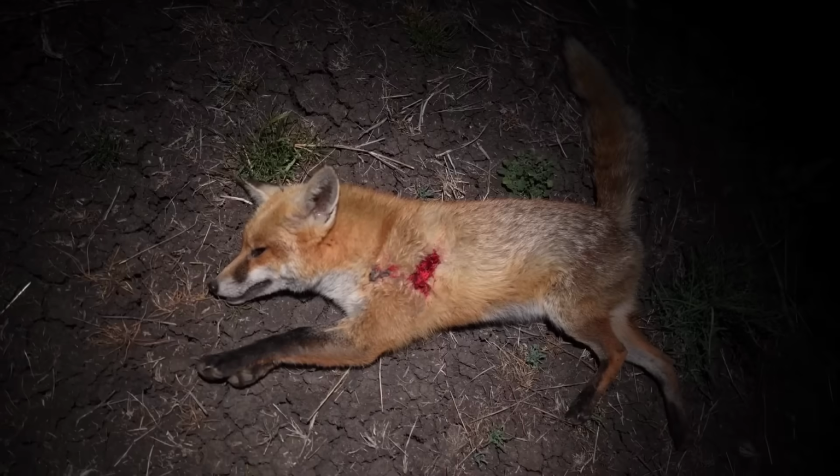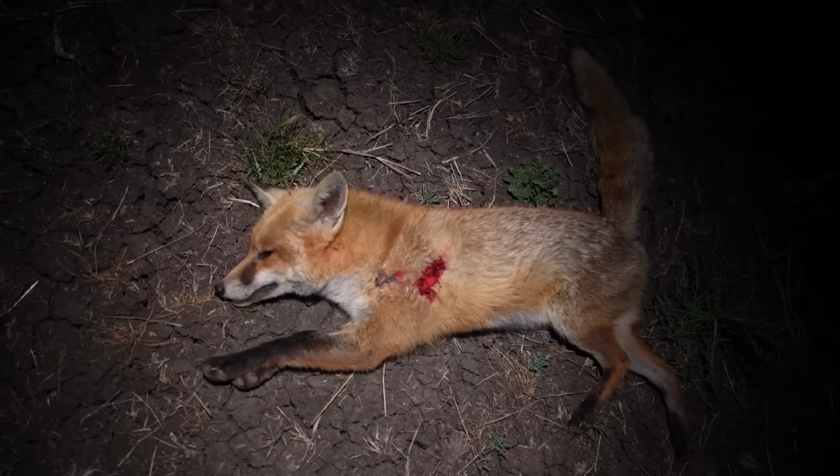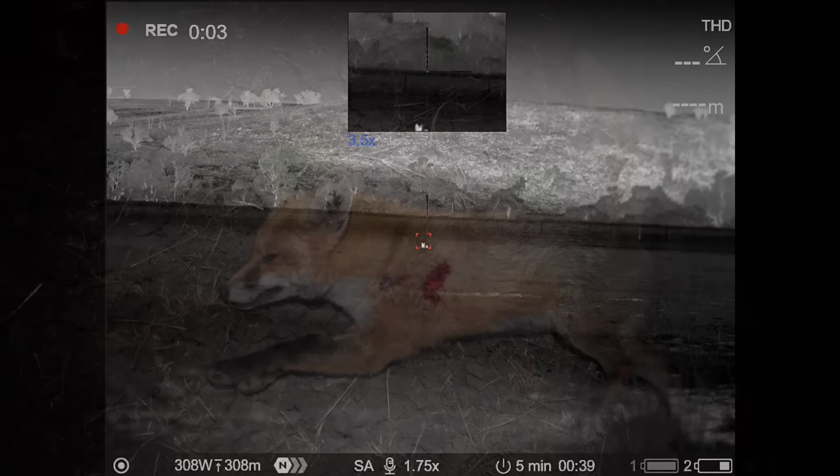There are a lot of sheep on this property, so given the chance, I'm hammering the foxes as well.